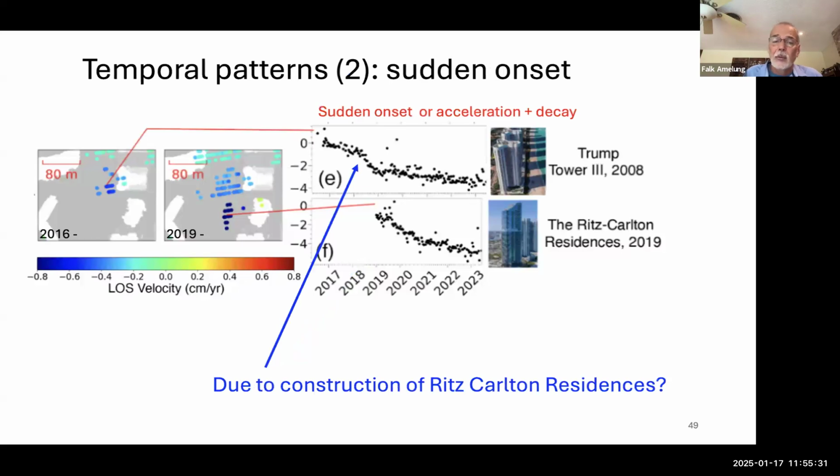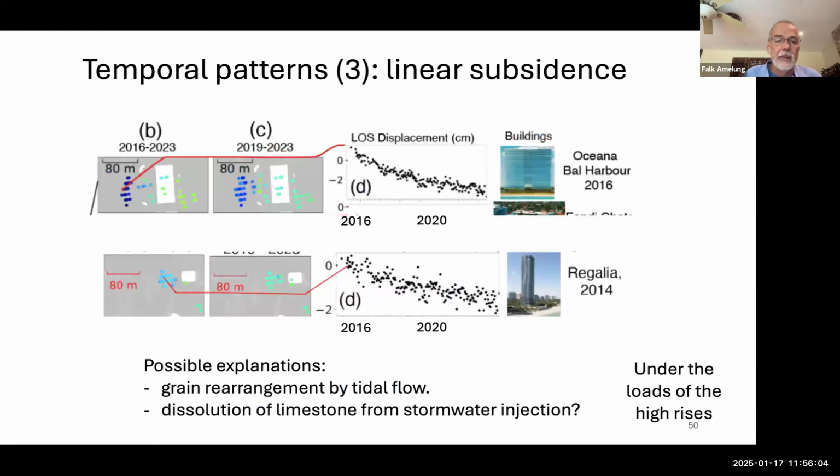Right next to it, we have the Trump Tower 3, and it subsided a little bit, and then suddenly a fast onset of subsidence, and then it was pretty slow. So this is located right next to the Ritz-Carlton Residences. A possible explanation is that this subsidence is somehow related to the construction of the Ritz-Carlton. It would be nice to have vibration information or what exactly they did, but unfortunately we don't have that.